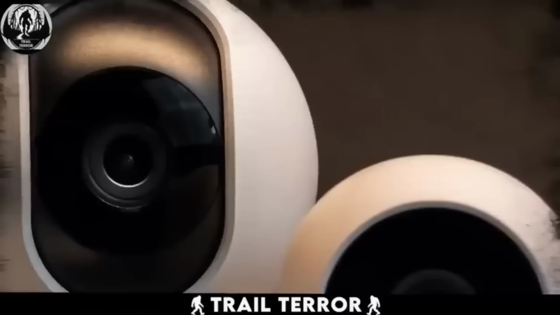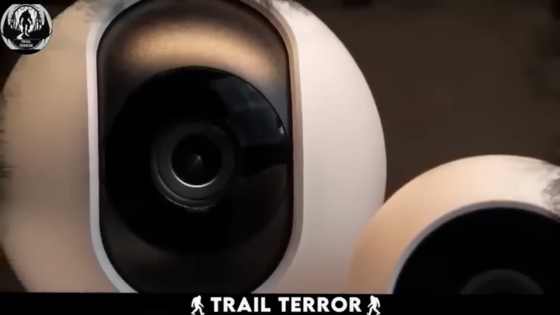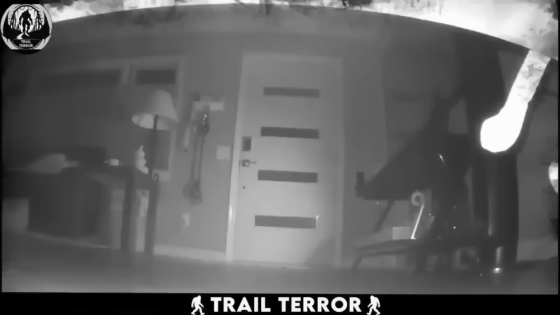A chilling video captured by my friend's home security camera left me quite unsettled. In the footage, we observed the main door of my friend's house. Suddenly, a large shadow swiftly moves across the frame. What adds to the spookiness is that the second camera on the opposite wall, to the right of the door, is triggered by this shadow. You can see the little red light coming on as the figure passes by.